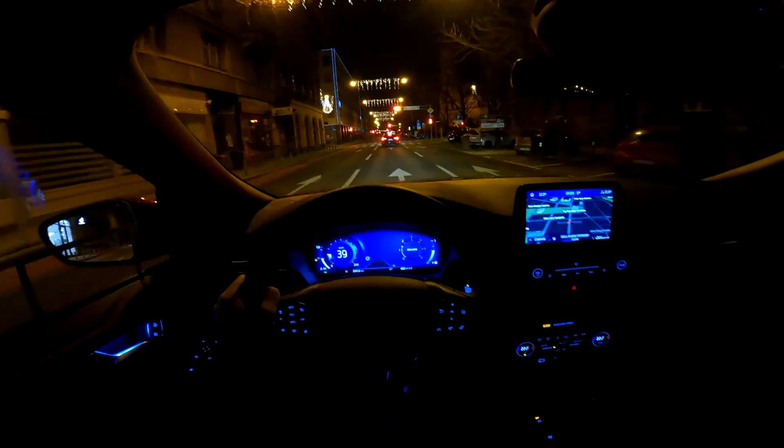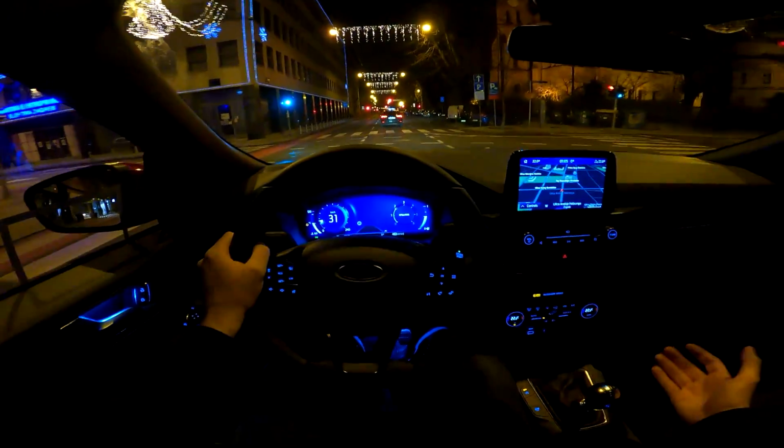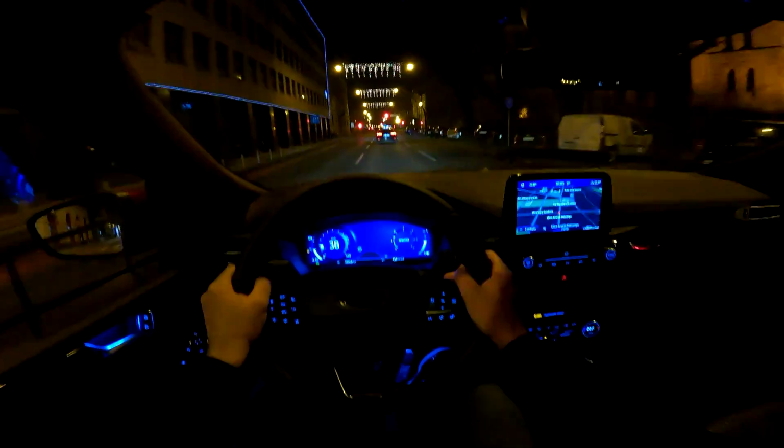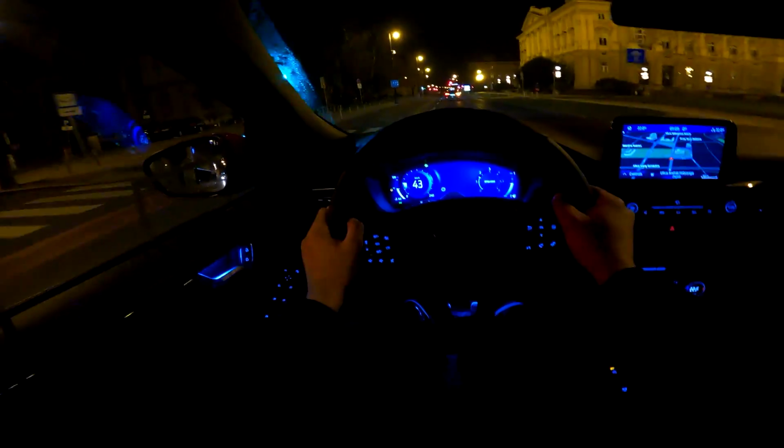Okay guys, so that was it. The new Ford Kuga third generation looks much better than the predecessor, drives better, and also you have various choices of the engines. Tell me in your comments which spec and which engine would you choose.